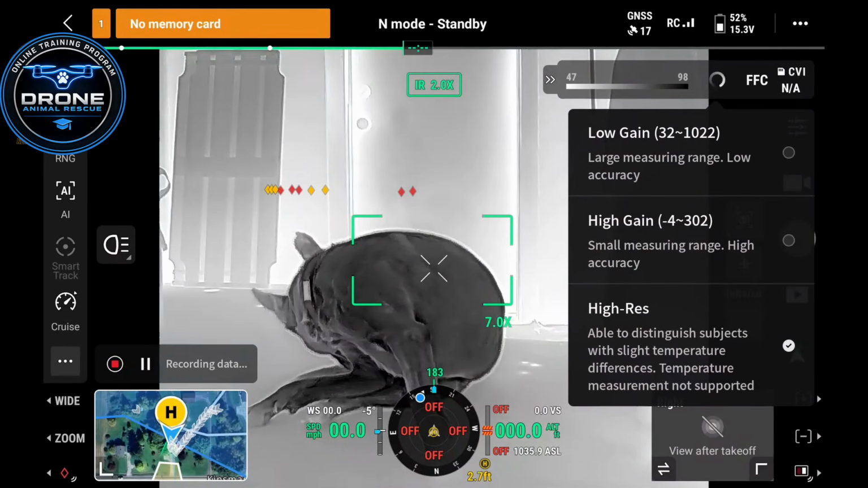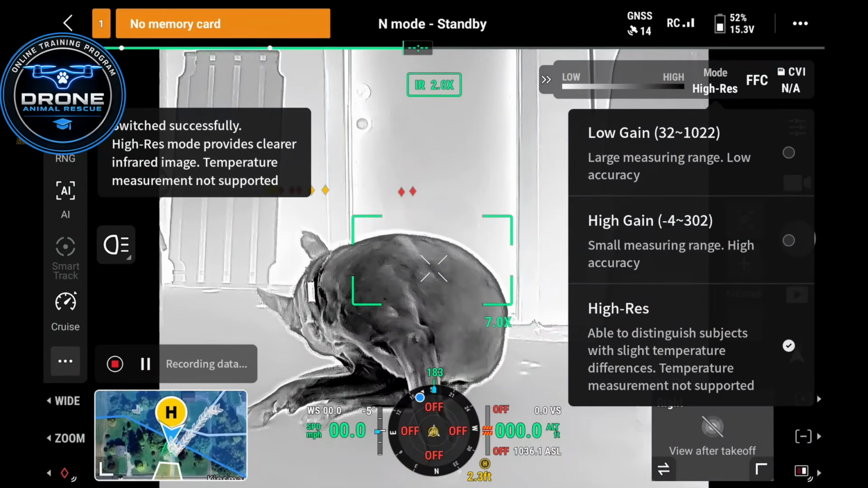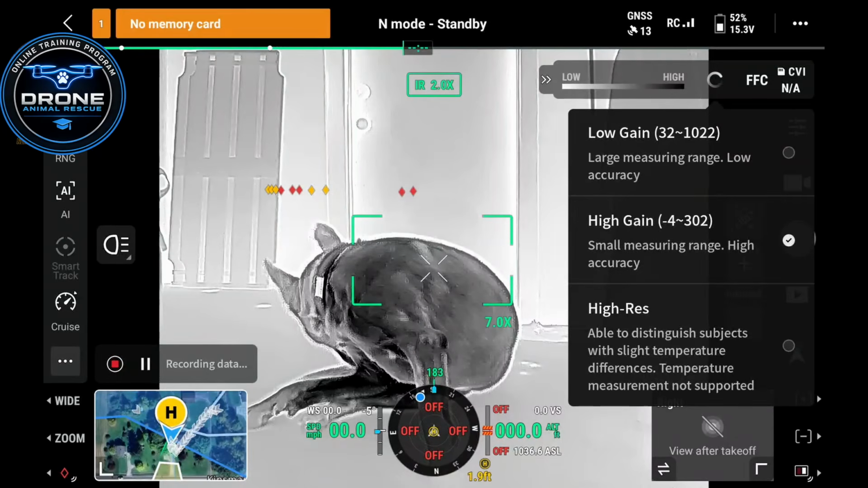So I'll put it back onto high res. You'll just kind of see, she's a little spotty. She's not as dark. So go ahead and put it on to high gain.